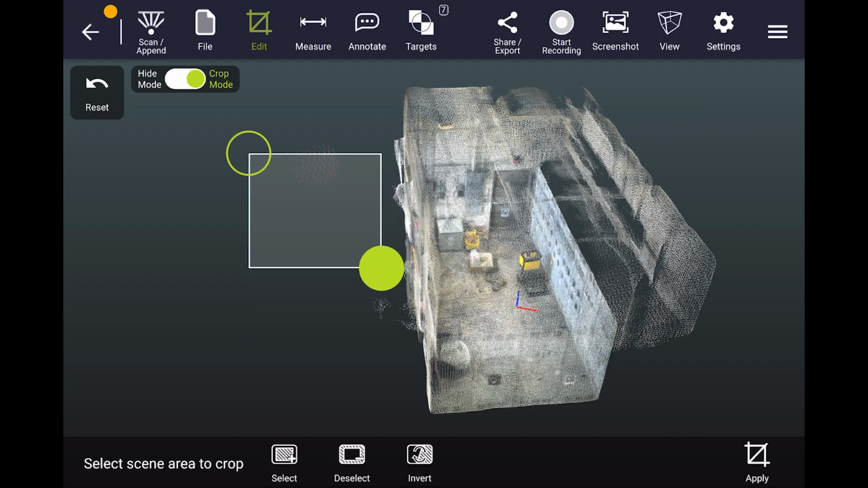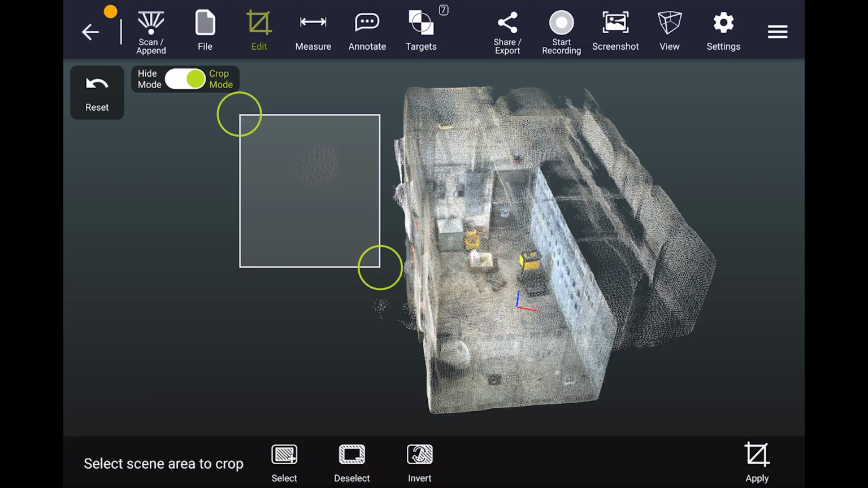Additionally, if you want to unhide or uncrop something, you can select it with the box and hit deselect. This will undo both cropping and hiding.